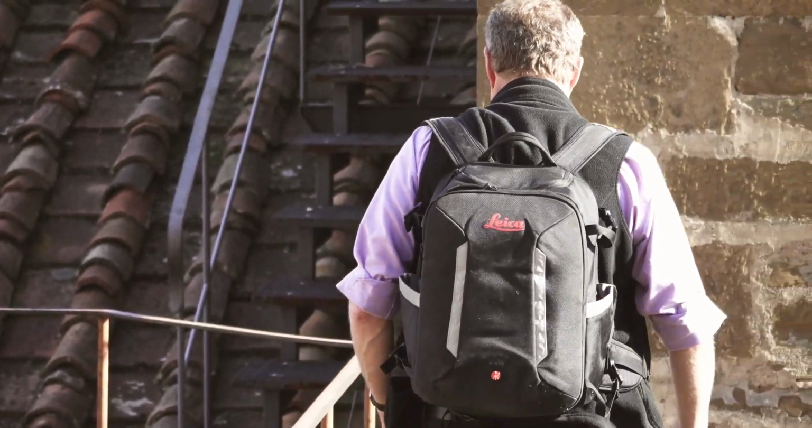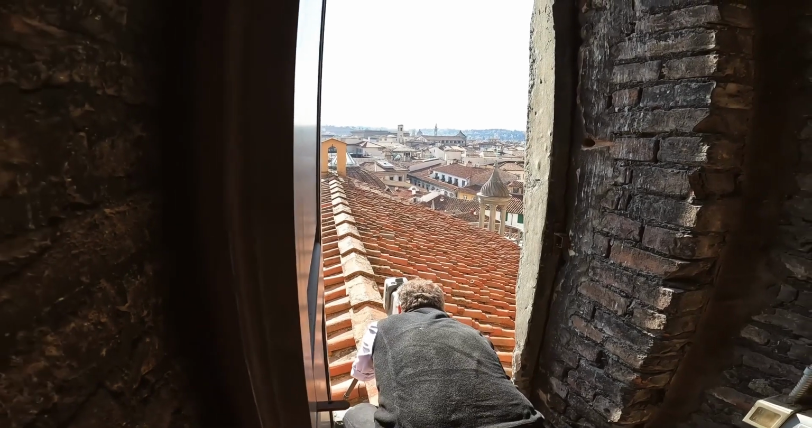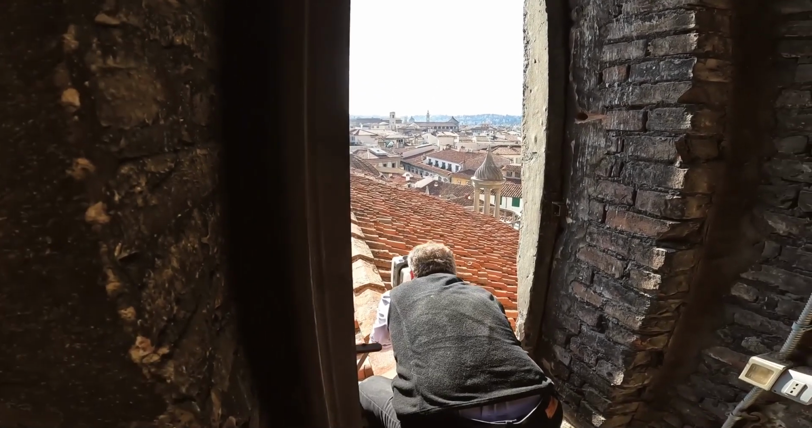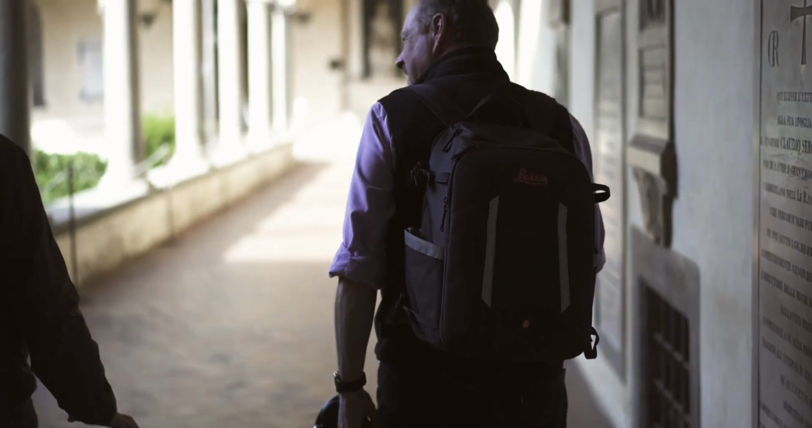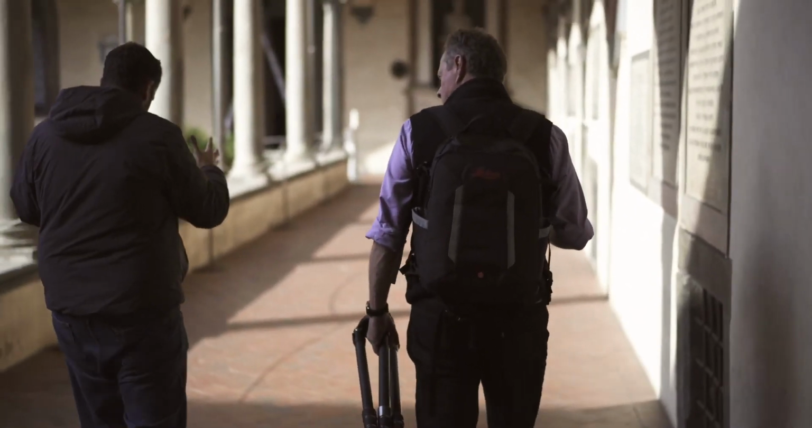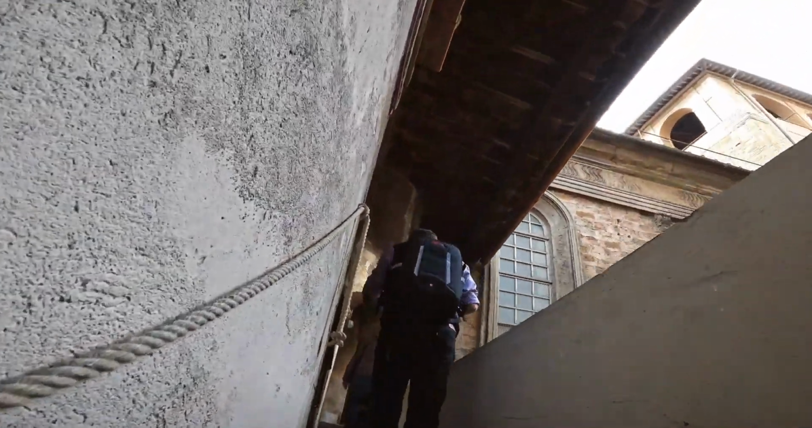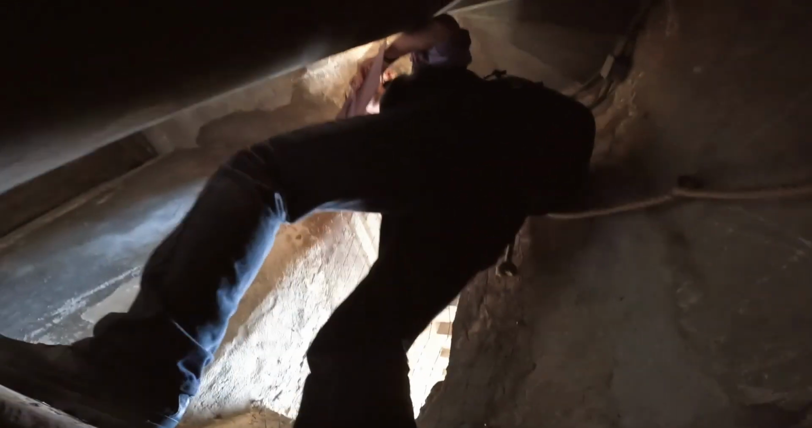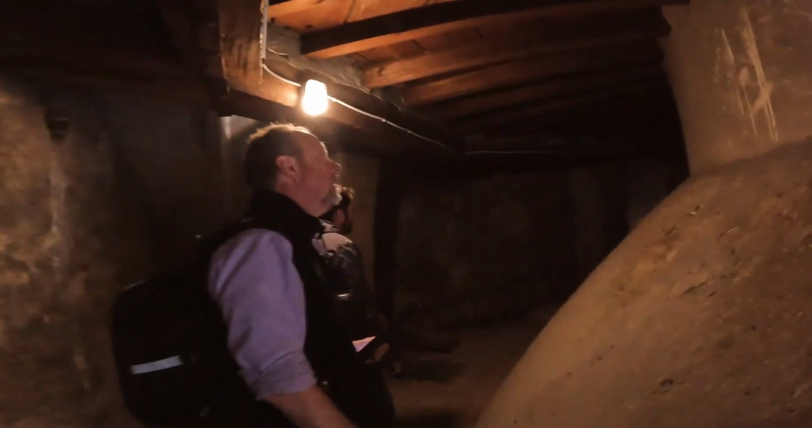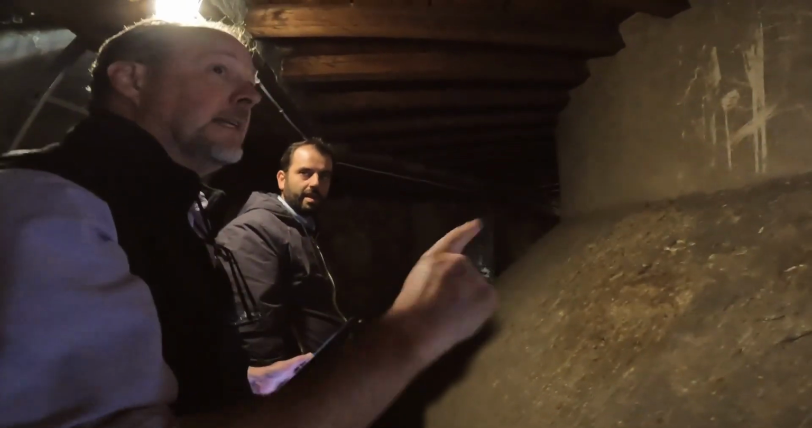We're going to capture the roof from one of the two bell towers of San Lorenzo, looking down on top of the roof from above. Are you ready? Good. Dove siamo? La cupola della basilica. Okay. I need to take that too.